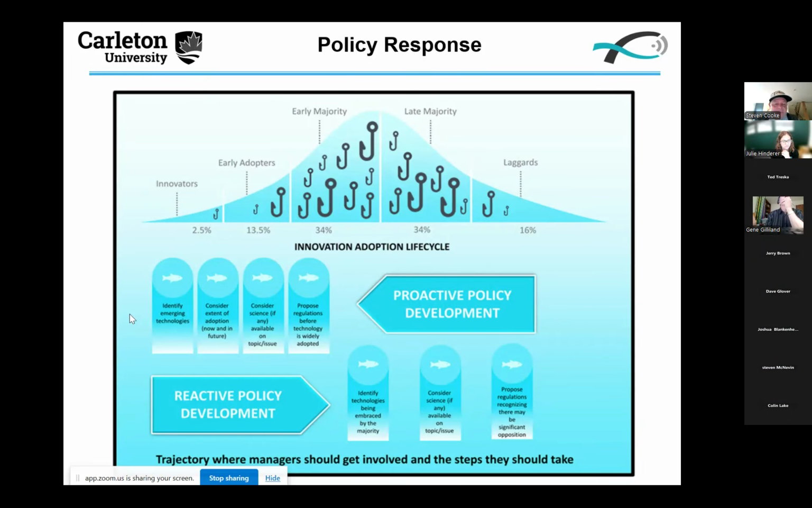In terms of being proactive, right now, that's kind of where we're at. We are thinking about this. The third fish over there, consider science, if any available on the topic. That's kind of what we're doing. Today is very much about that. And do we need to propose regs? Do we need to do some education? Really unclear.